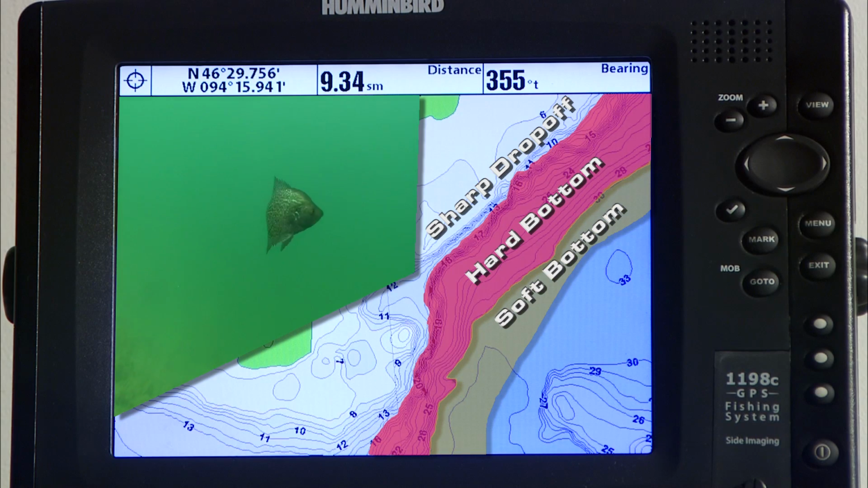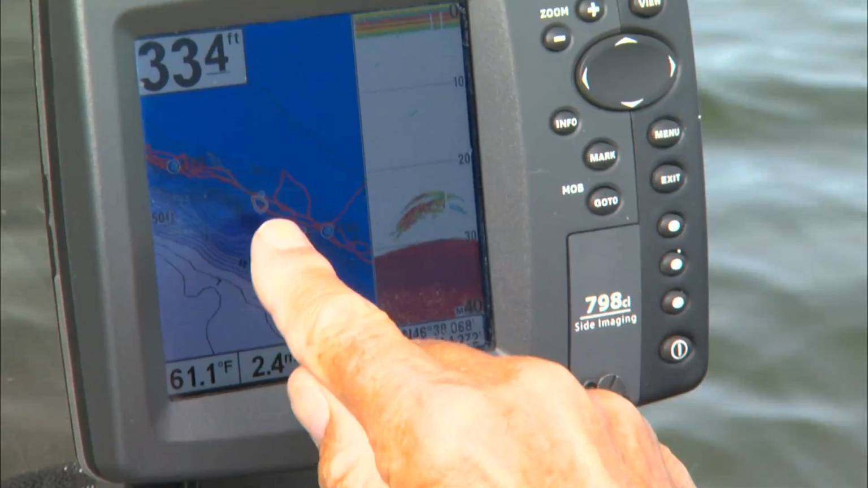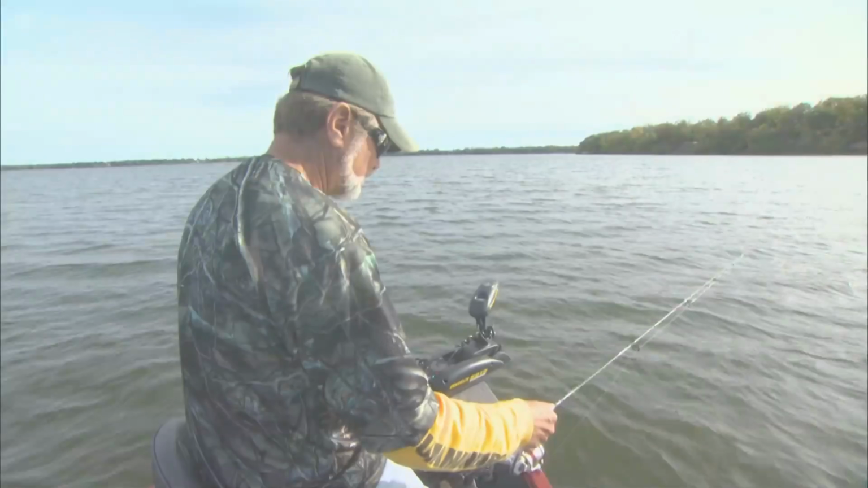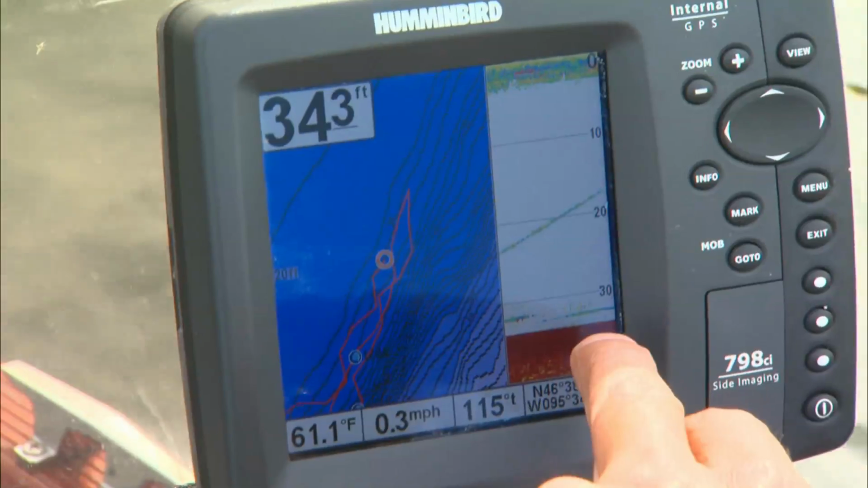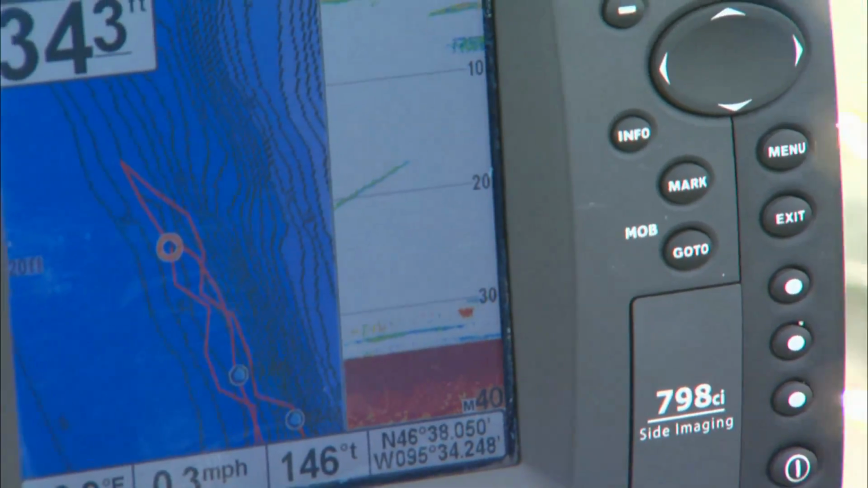soft mud. To initially find them, we'll move along these structures with the big motor, placing down waypoints wherever we see fish on our Humminbird. Then we fine-tune our search with the trolling motor, concentrating around these waypoints. Full of crappies. You can see how the fish are holding really tight to the bottom.